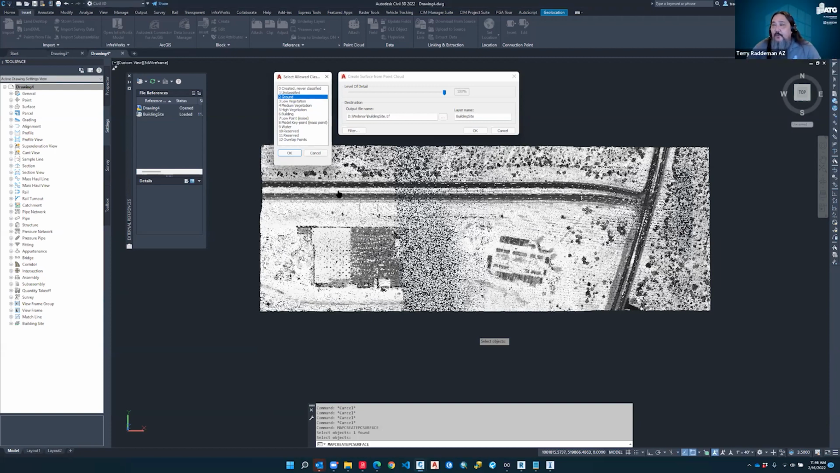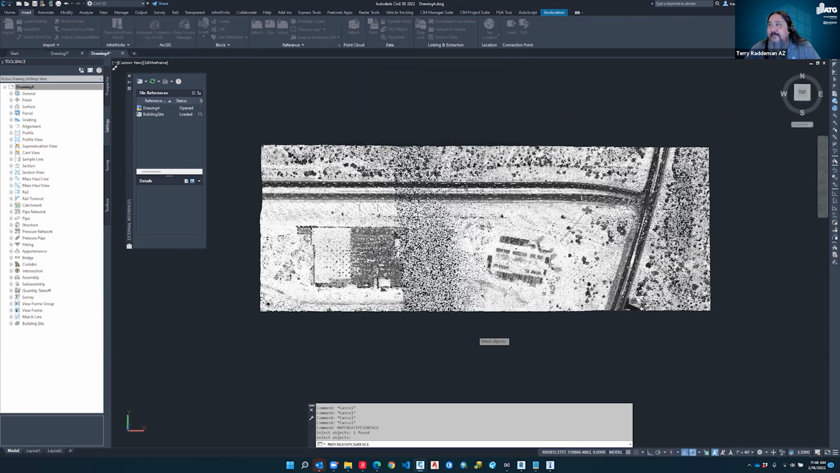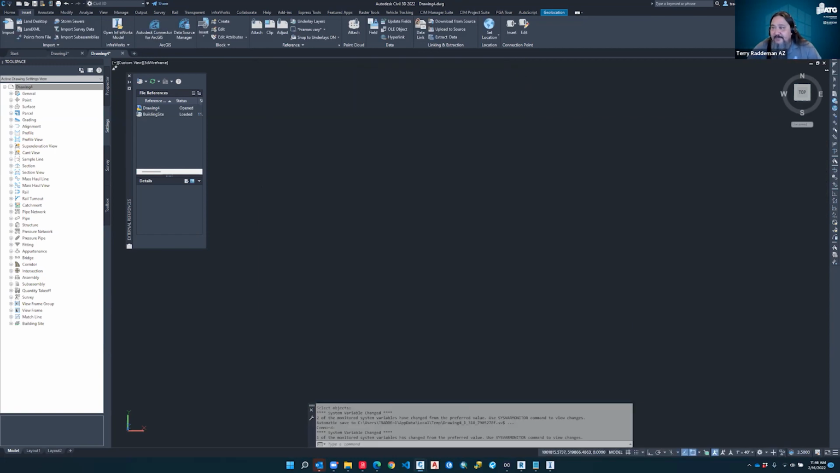All right, so we're going to build this GeoTIFF file. We're going to extract just the ground points, and I'm going to hit OK. Then we'll go back and create another one with no classification or filter on here. I'm going to call this building site underscore N2 just to identify the classification, and I'm going to export this out to a GeoTIFF.